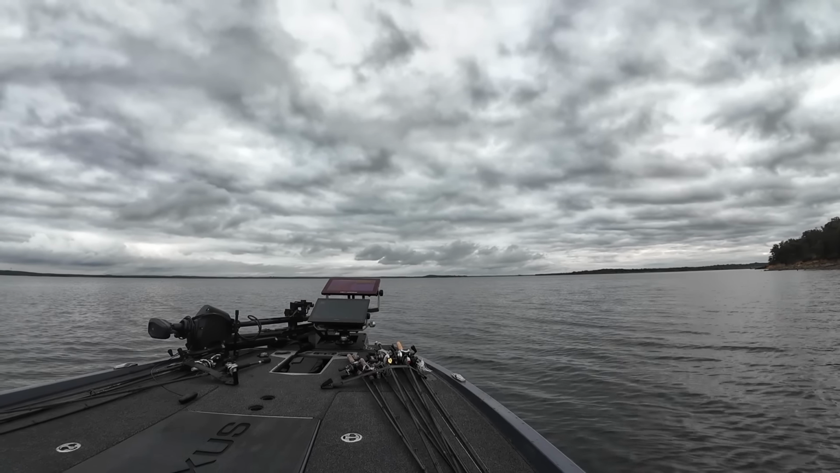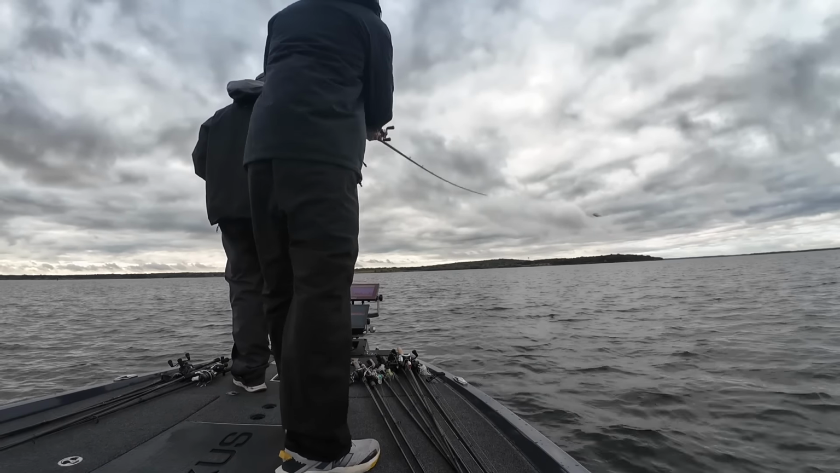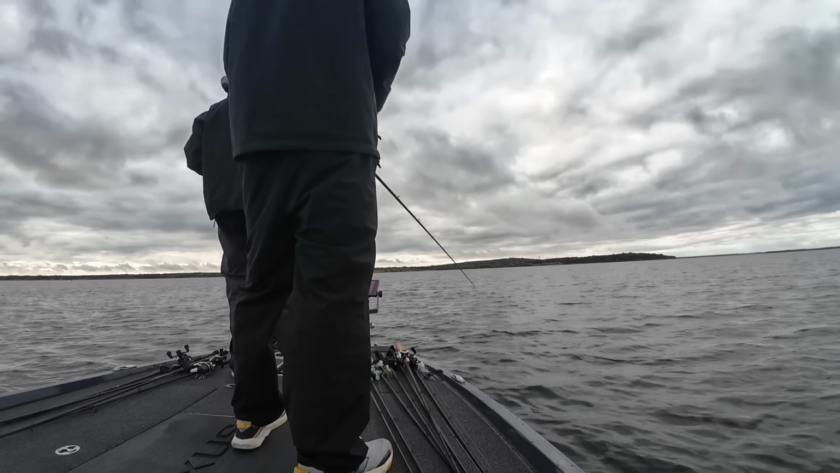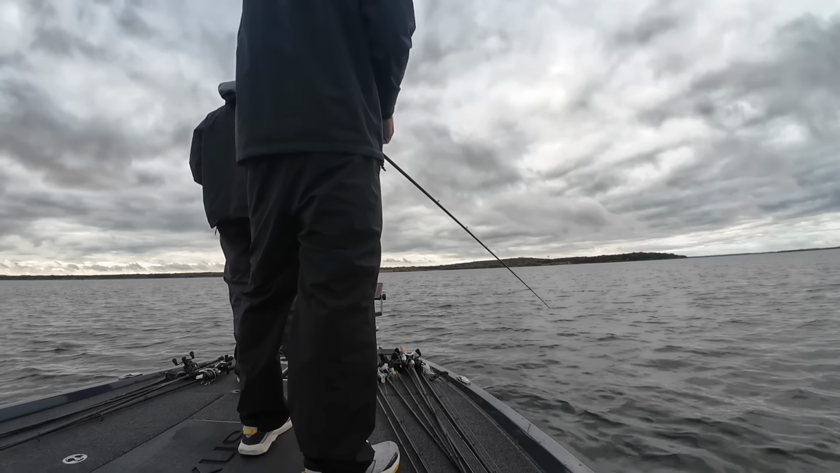They're a long way from where I was. So we went to his other spot. He had a bite here, maybe two, I think. Looked really good. We fished it hard. I think we might have had a bite there. I'm not sure. Anyways, I was like, man, I'm gonna tie on this swim bait and see if I can get a bite on it.